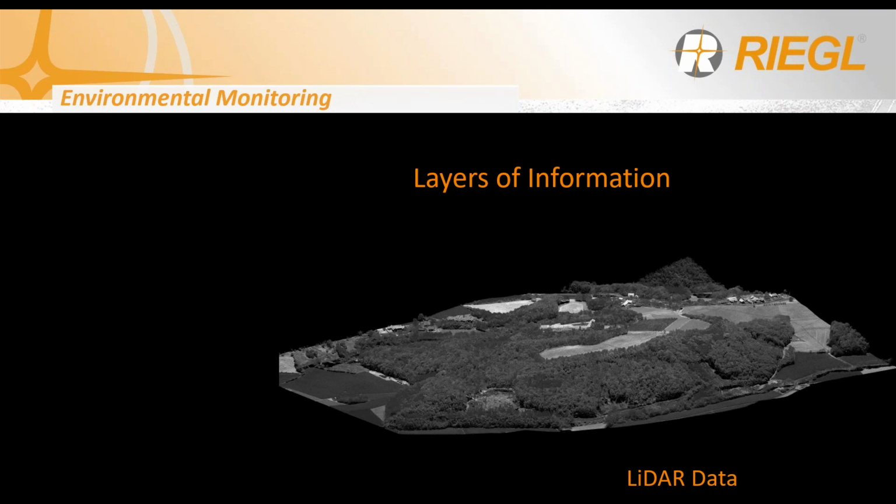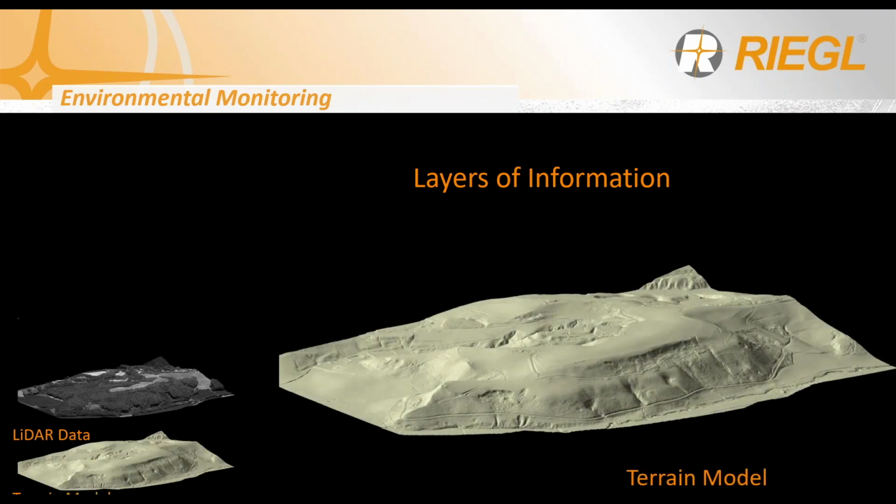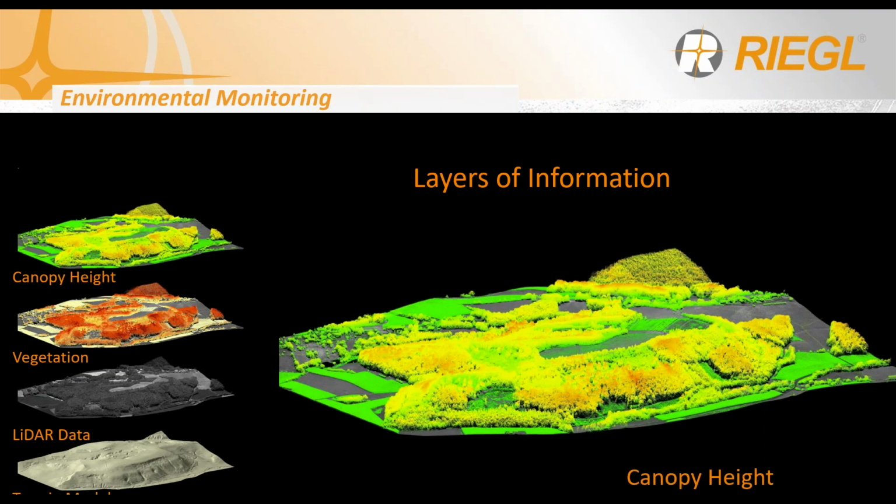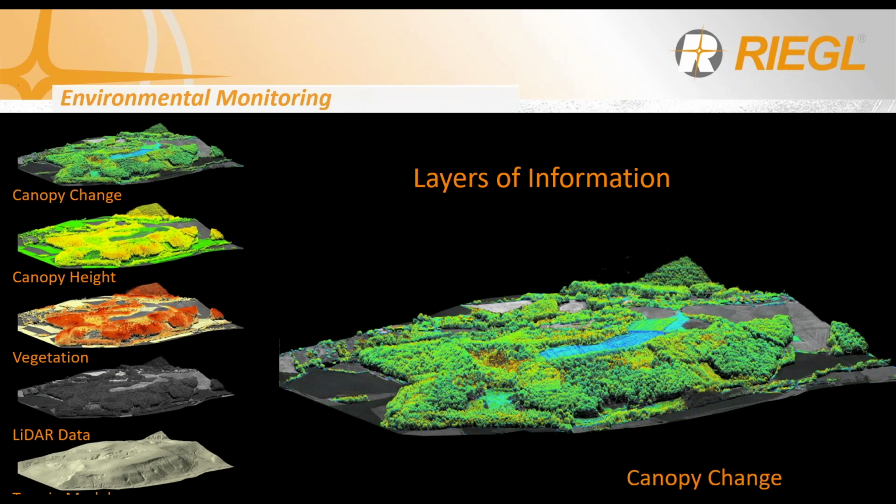And it's pulling out these layers of information. You're able to create your digital terrain model, isolate and identify your vegetation, measure the tree canopy height, and with repeat monitoring, monitor the tree canopy change over time. This is just one example for environmental monitoring.